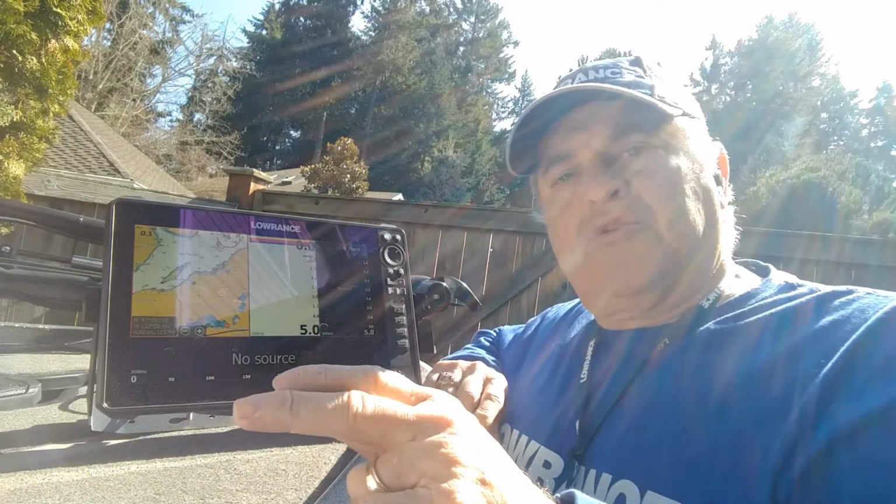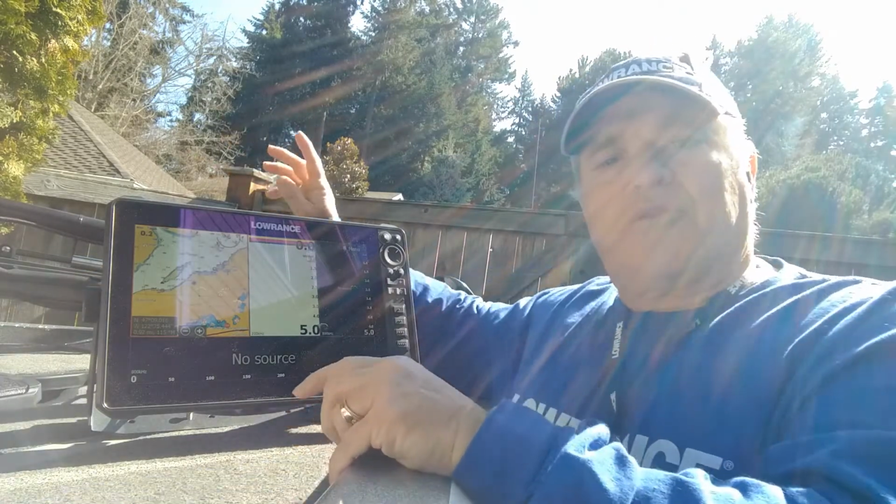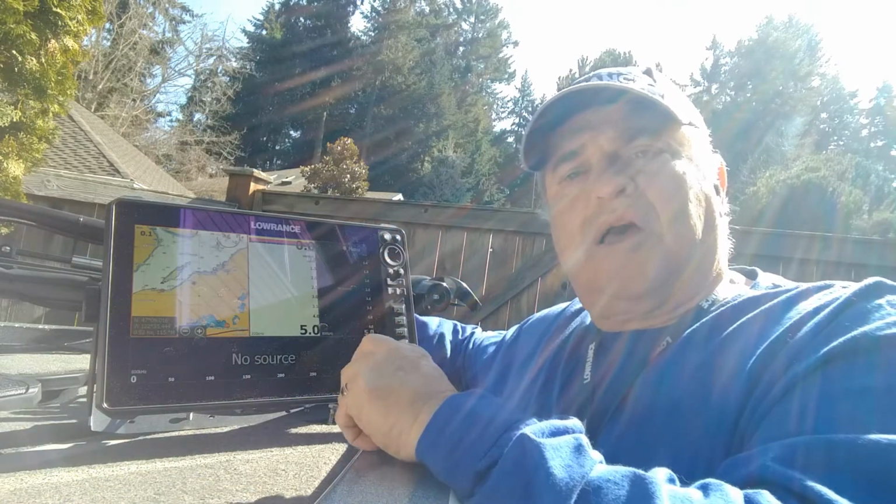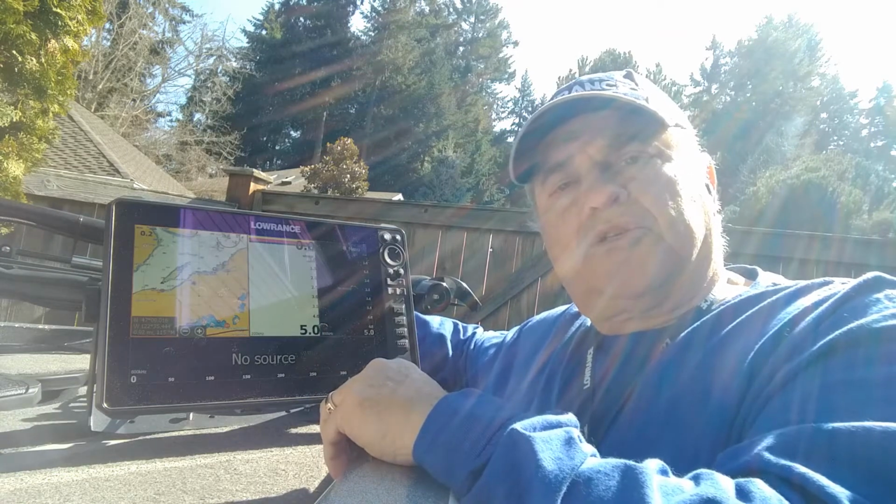Another way that you can do it is to program the buttons on your Ghost trolling motor. There are 3 programmable buttons on the Ghost trolling motor, and you can program those with your HDS Live unit running the current software. You can program those as well.